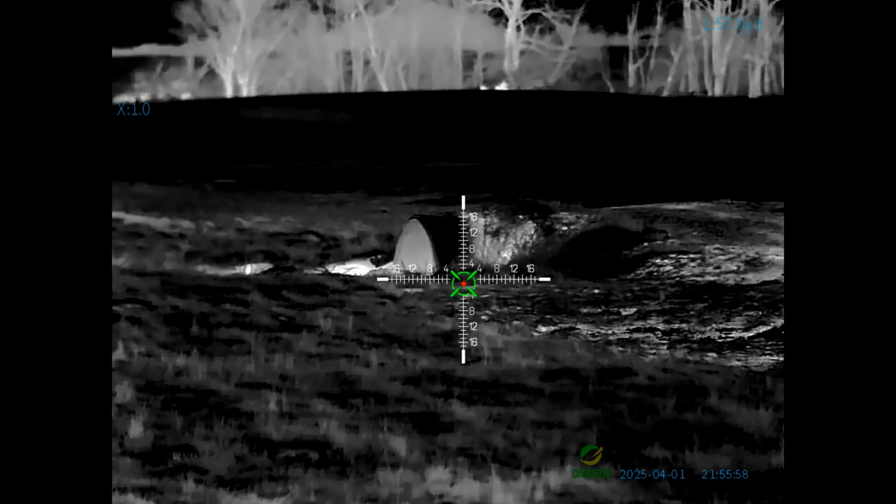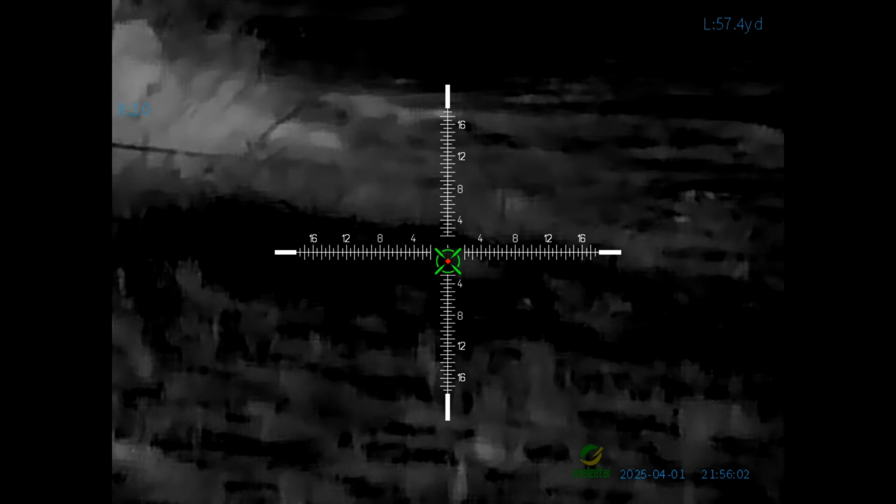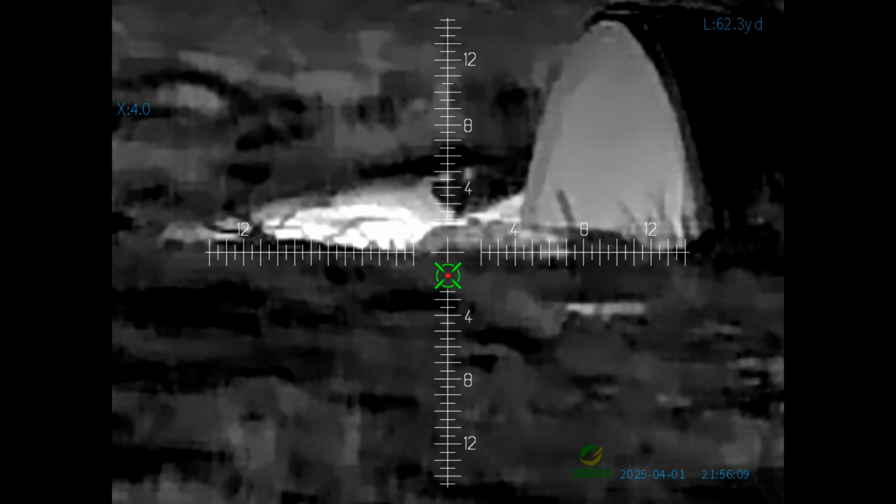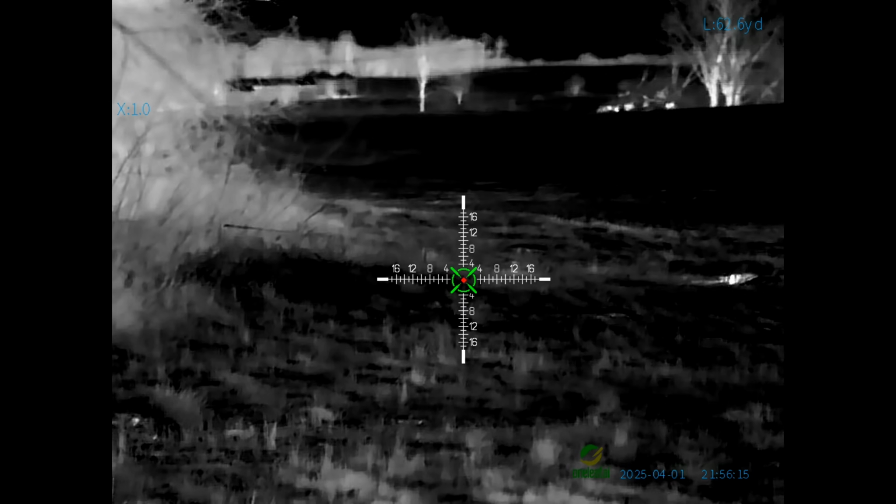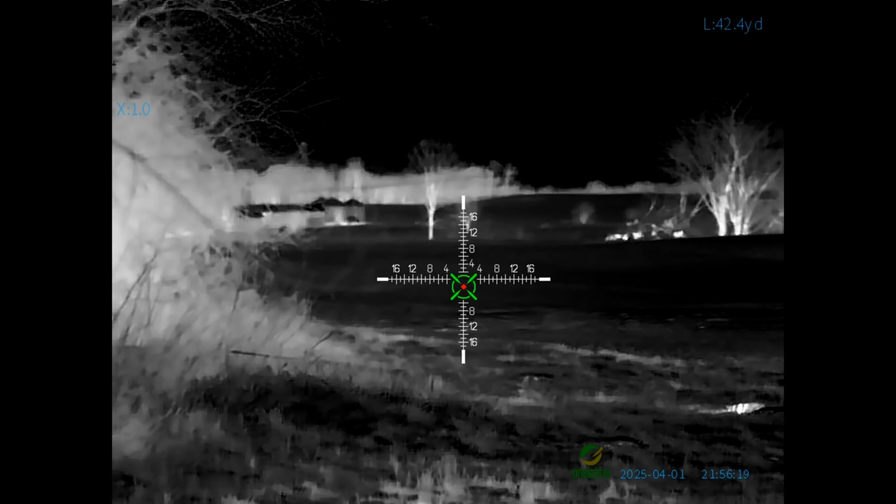But this is currently set on white hot, and I believe there's water running out of that, or kind of puddling up in front of it. So that's what the white is there. I believe it was a 40 degree Fahrenheit night this night. It was previously warmer out, so I believe the water's just warmer than everything else because of the chill in the air.